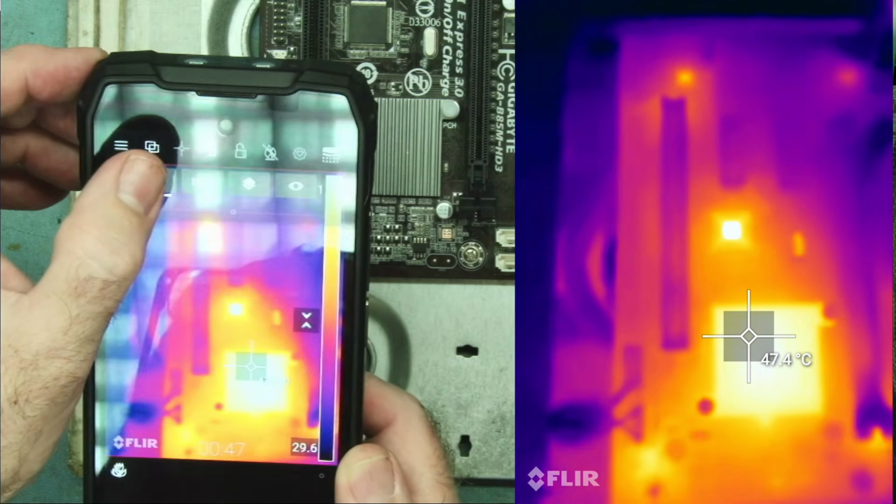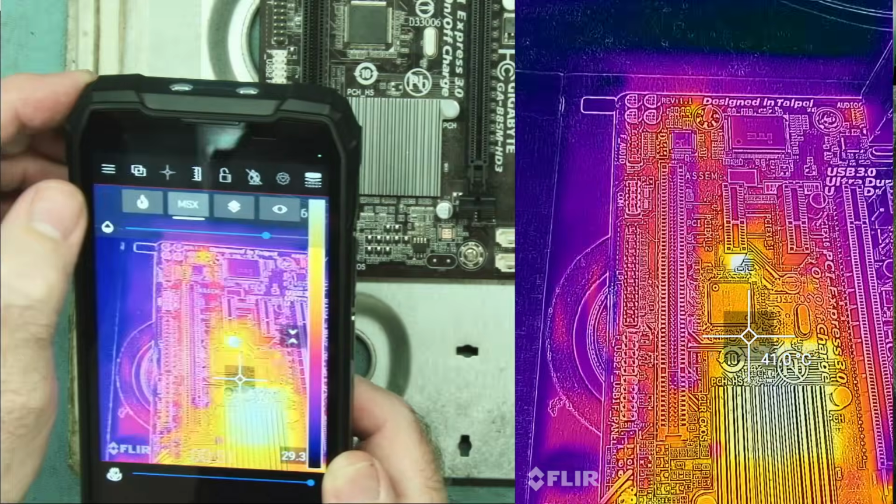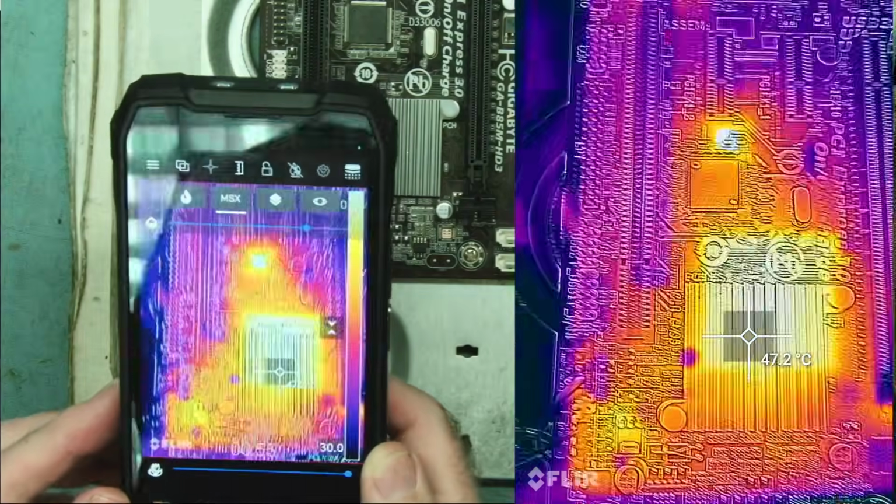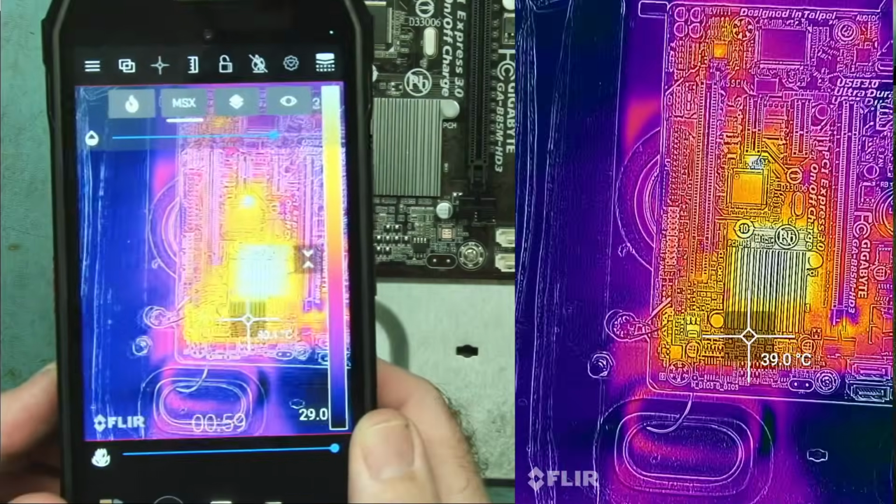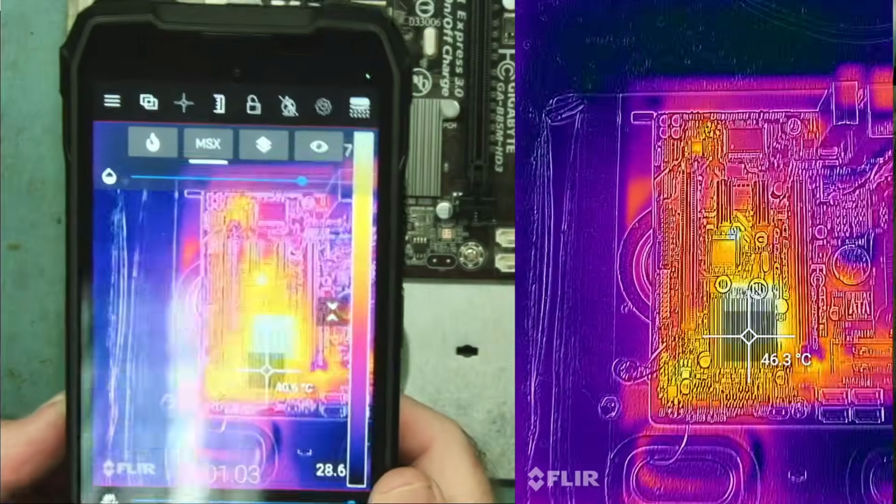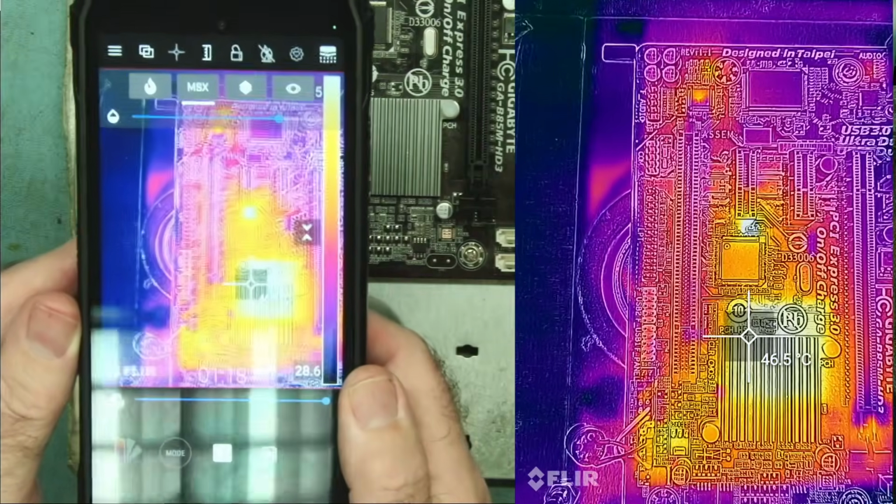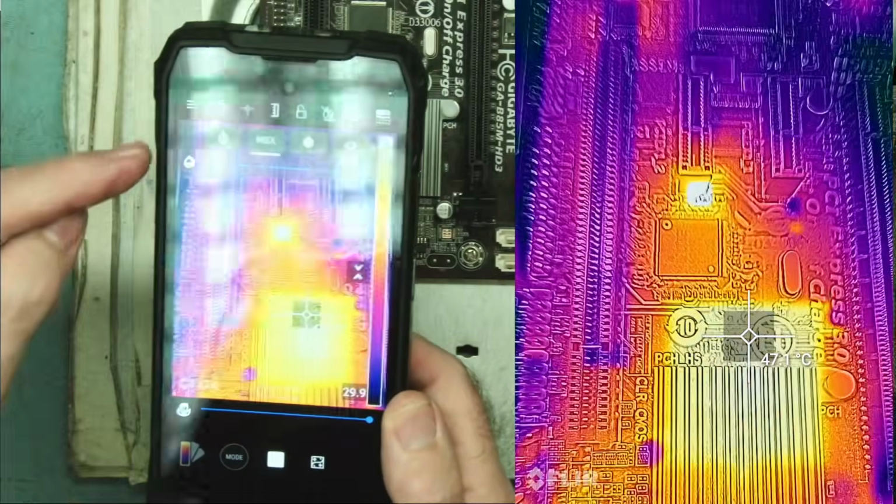And I have the modes here, so I have, that's the temperature mode I think. MSX, this gives me an overlay of the board. This is what I was using when I was outdoors. But you always have an issue with this on FLIR, that when you're very close, you can't adjust the parallax. So the thermal image and the optical image don't overlay properly, okay? I think you can see that quite clearly here.